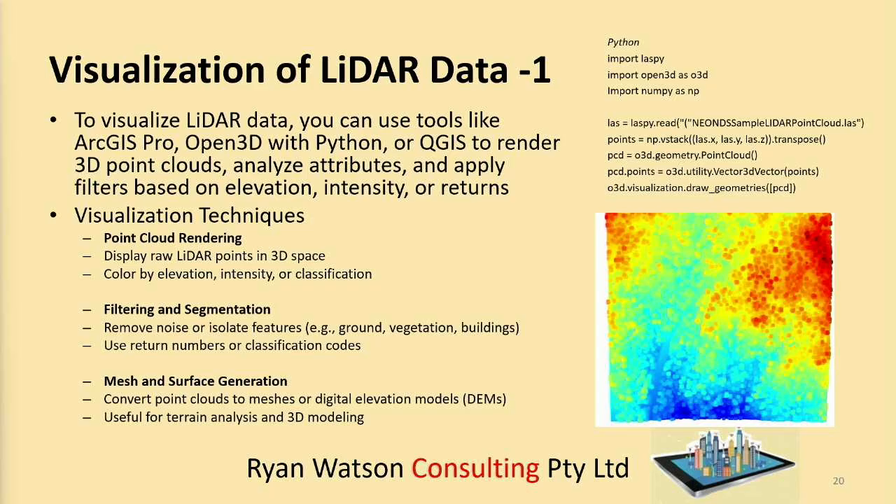This uses return numbers, that's the LiDAR pulse return numbers, or classification codes. That can be done by the AI software, I think. Mesh and surface generation converts point clouds to meshes or digital elevation models, or DEMs. That's useful for terrain analysis and 3D modelling. So there's a bit of Python code for you.